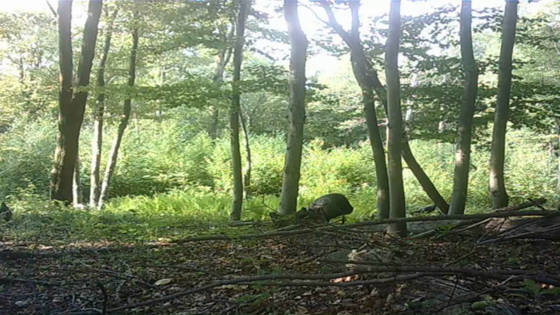And another turkey. It looks like the hen back there in the background wandering around.